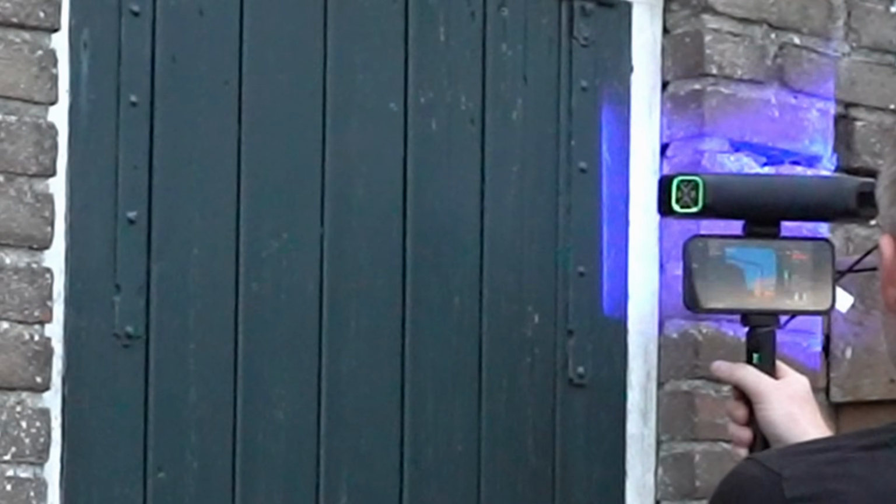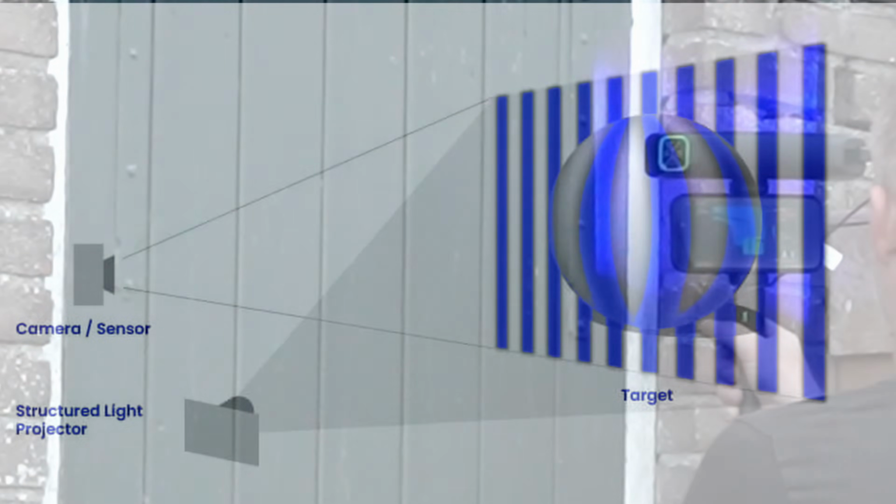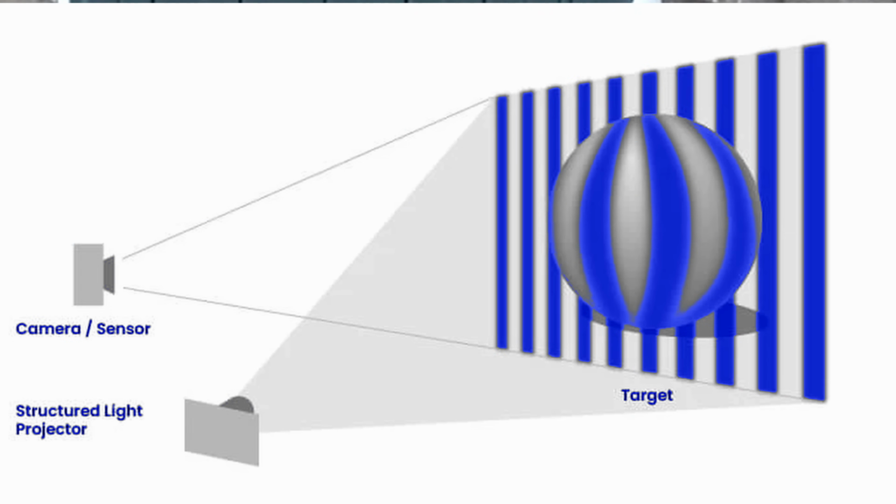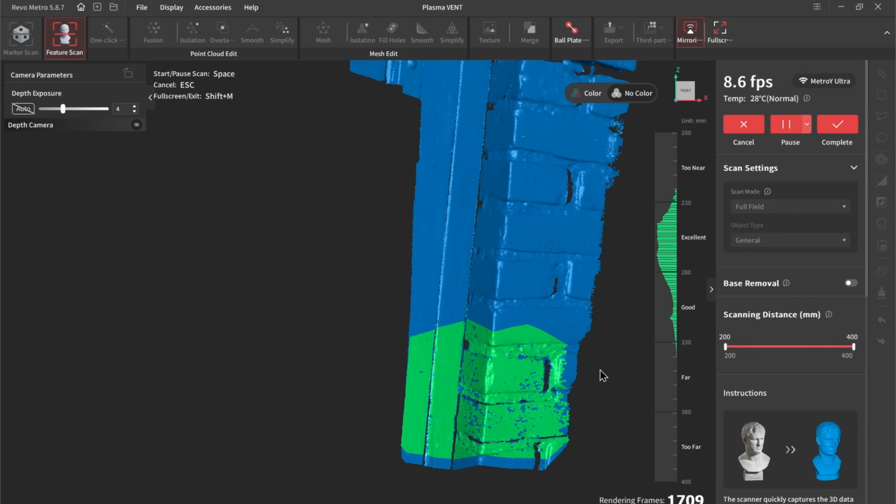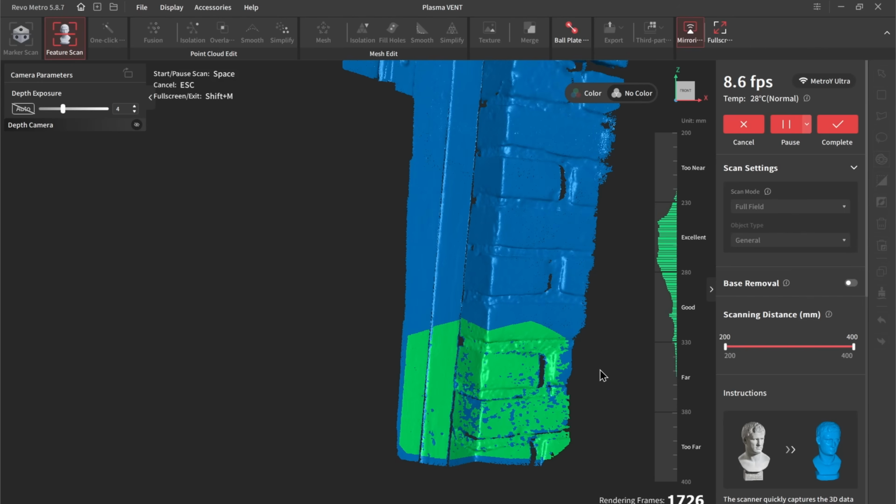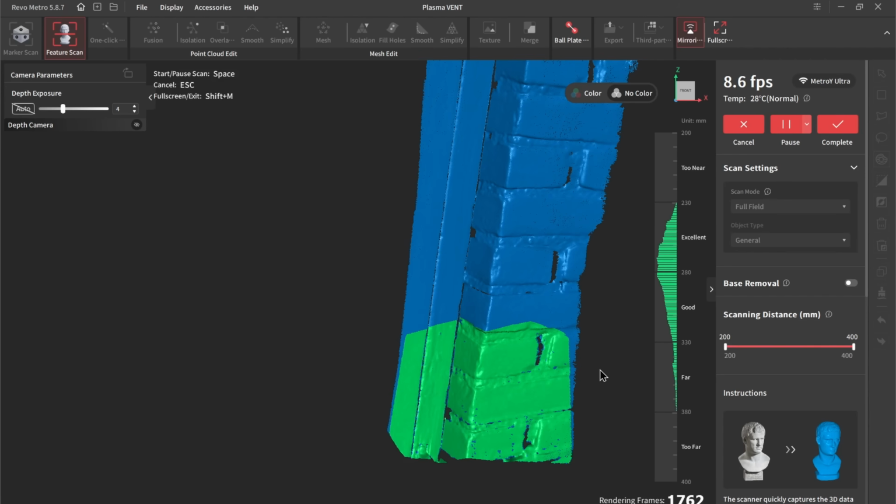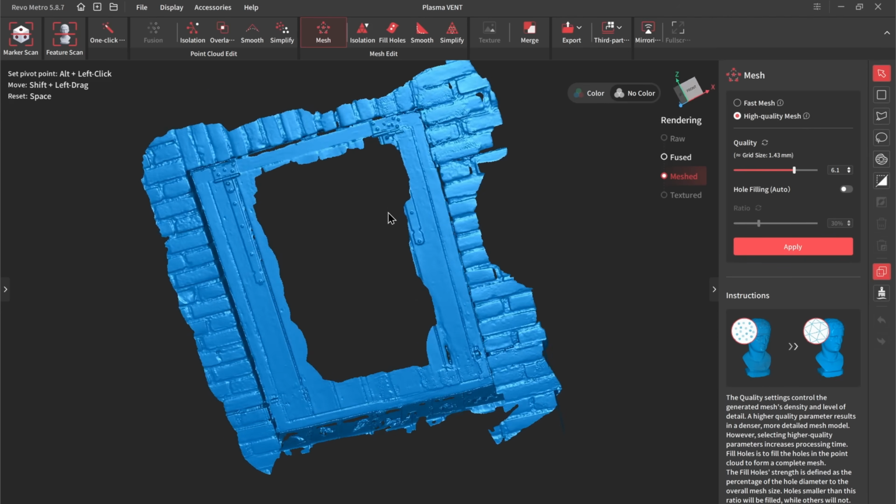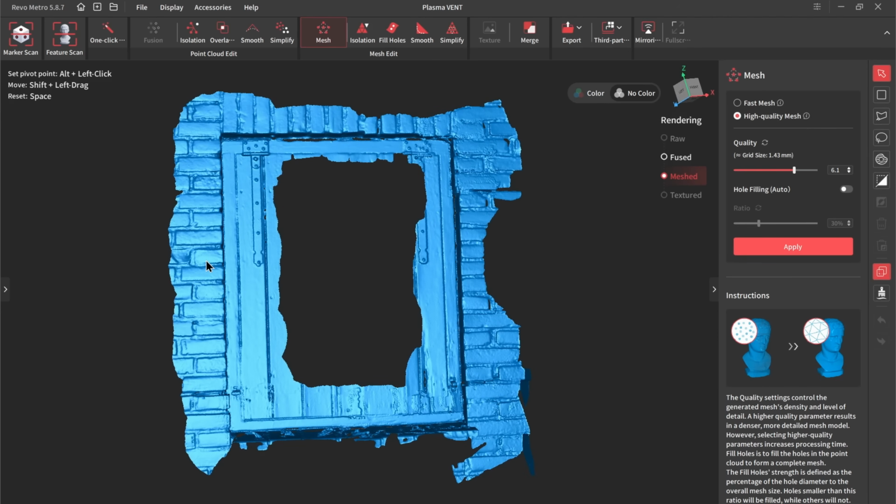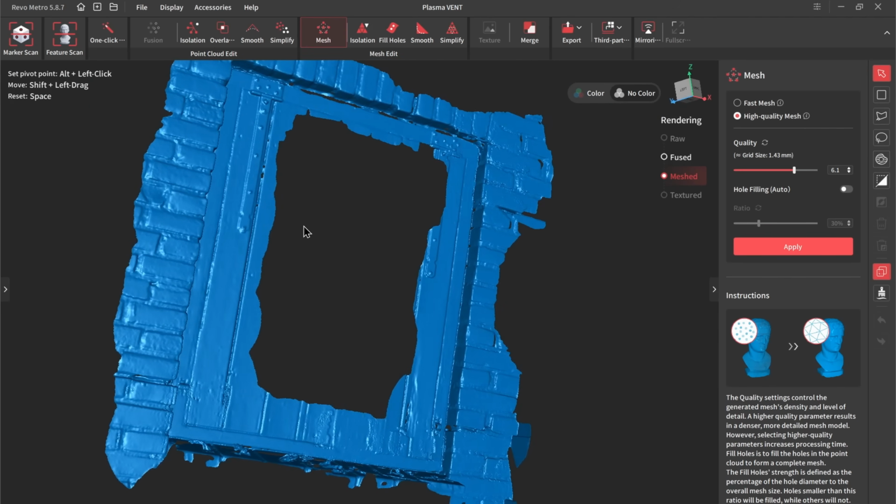Unlike the laser modes we've seen so far, the full field mode doesn't project an individual laser line. Instead, it projects a structured blue light pattern over the entire scene, allowing the scanner to capture a much larger area in each frame. Because the scanner is continuously capturing the geometry and visual features of the object, it can track its position without the need of adhesive markers, provided that the object has enough unique surface detail. In this mode, the scanner can capture up to 7 million points per second, making it ideal for larger objects where speed is more important than achieving the highest possible accuracy. And in the end, it seems it created the model that I need.